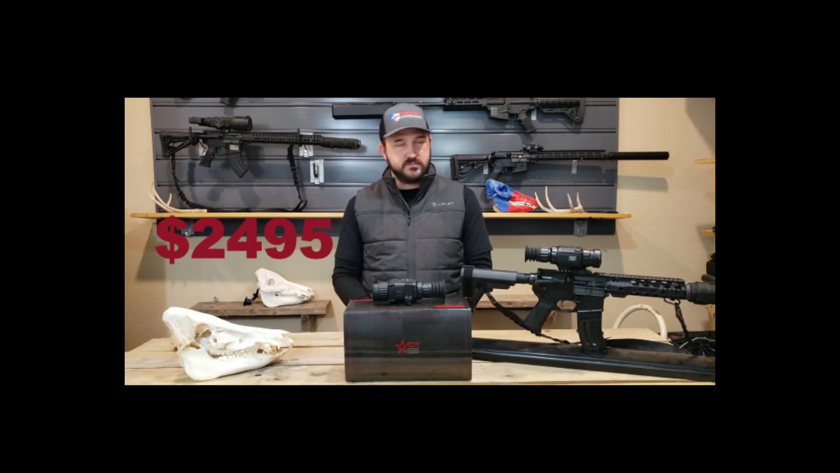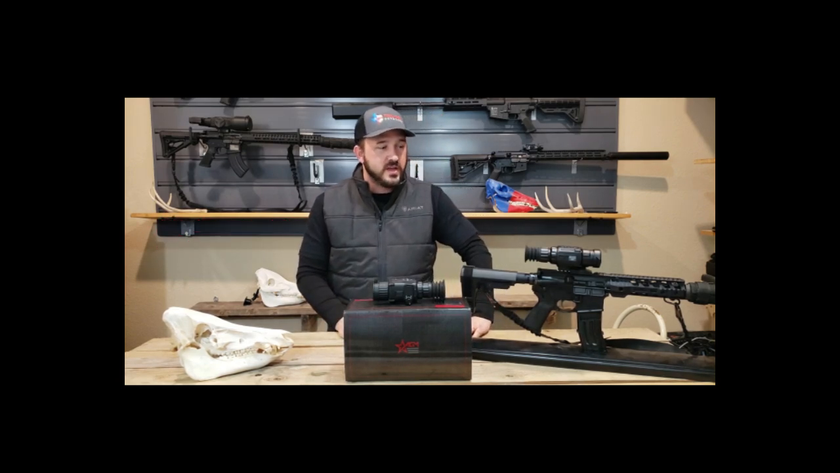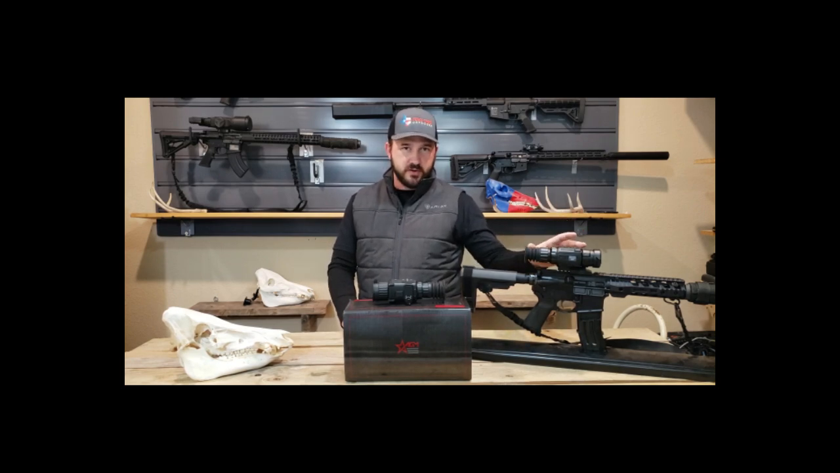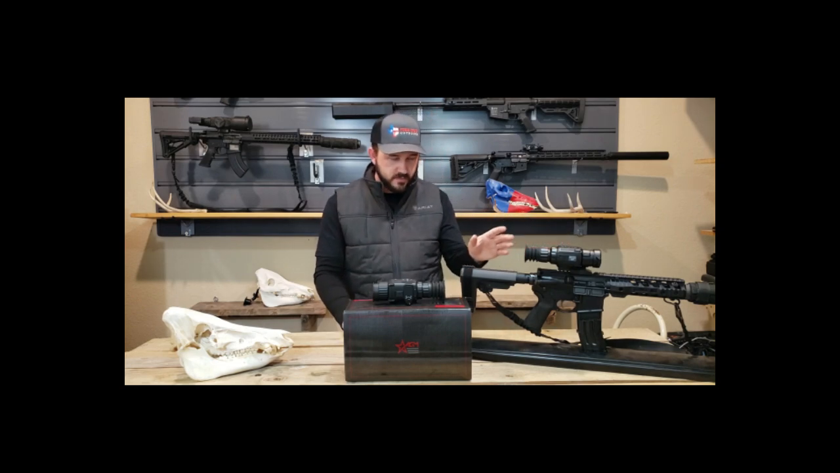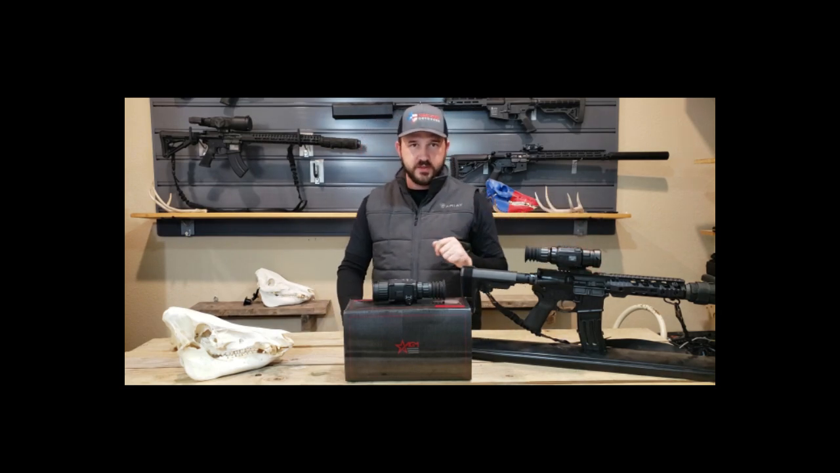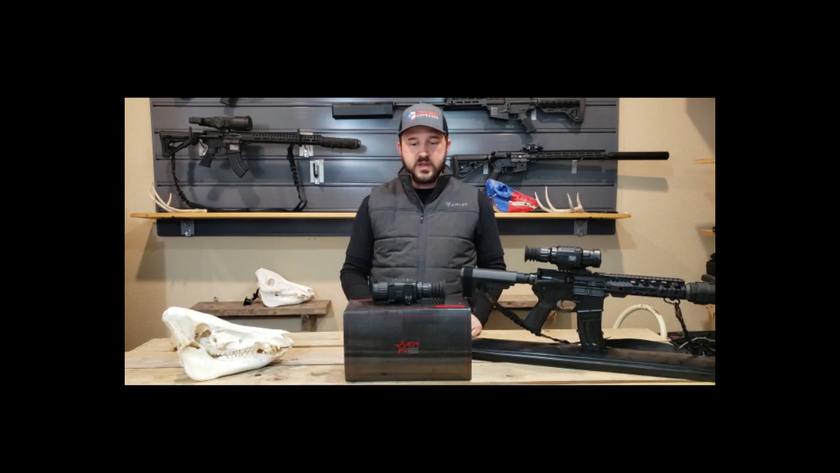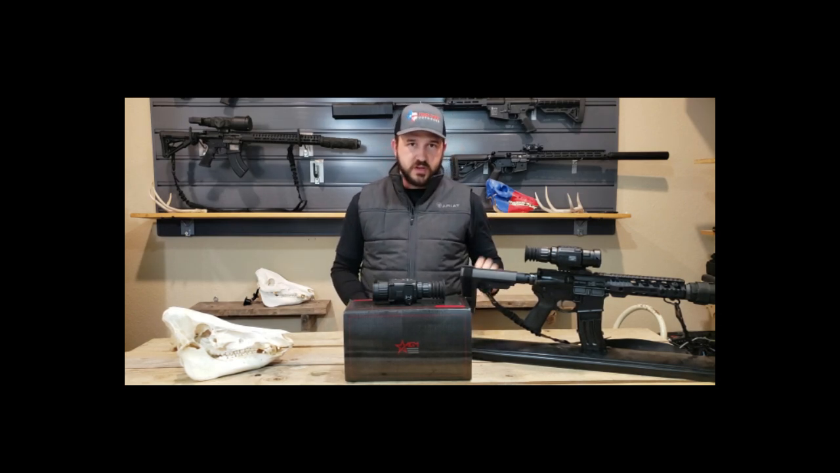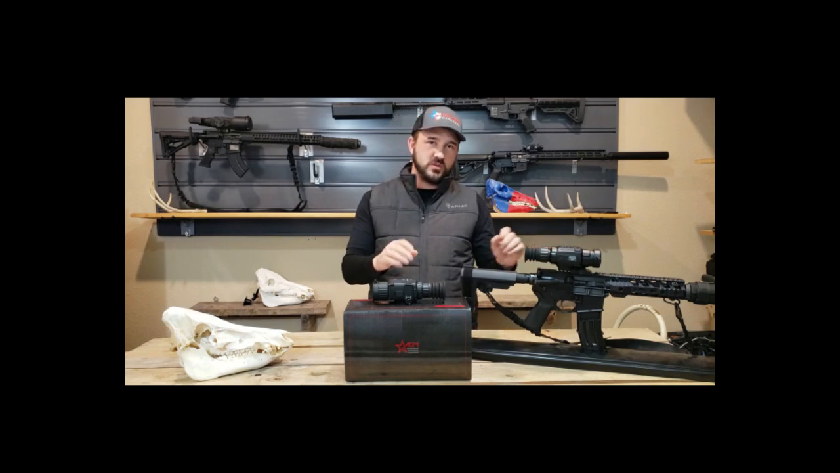The only thing comparable that you're going to see, and we are going to show some comparison videos, is the Hogster R35mm right here to my left that we have on this gun. This scope is $2,675. It does not have recording internally. You have to use a DVR to get videos off of this. This one right here is $2,495, with internal recording, and you can do all the features that you do with this one. And the specs are almost exactly the same on these two.